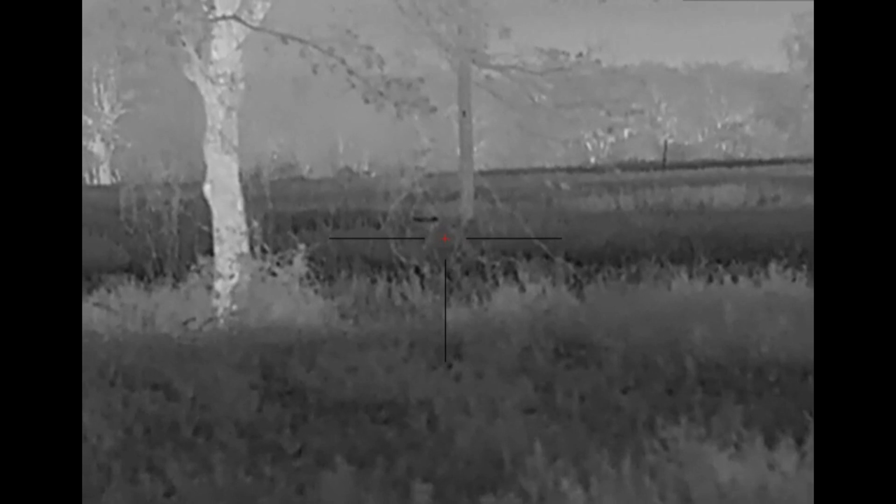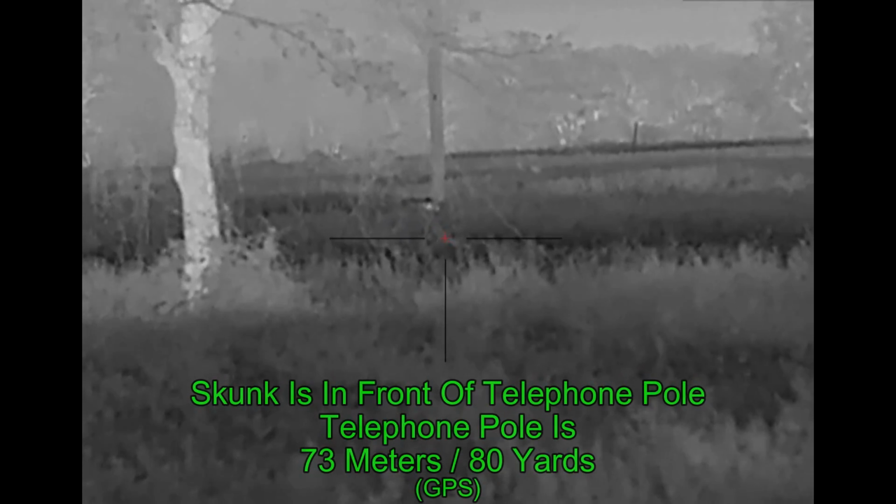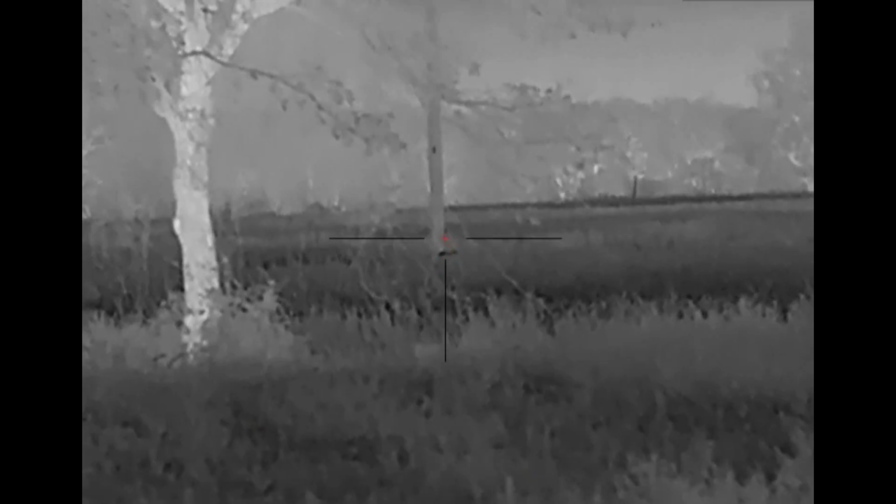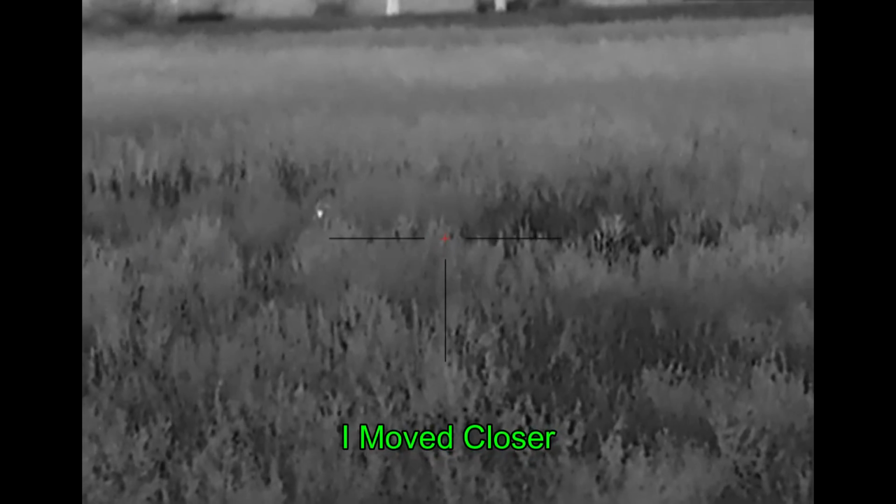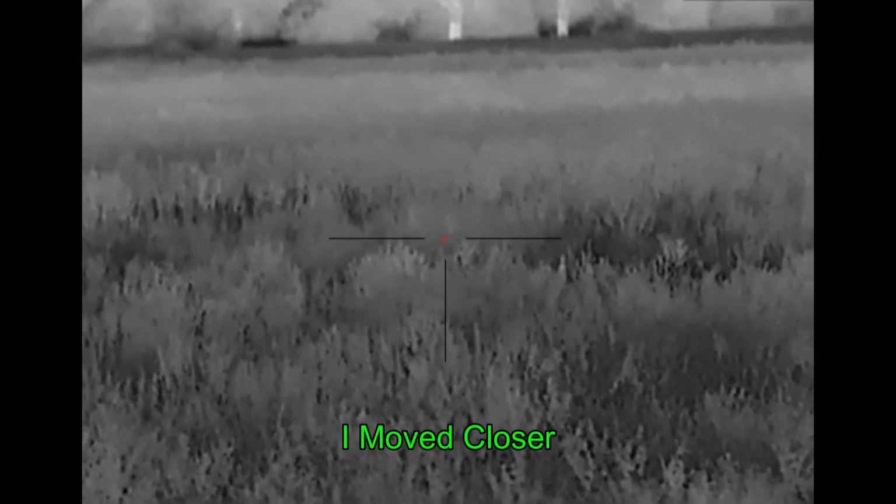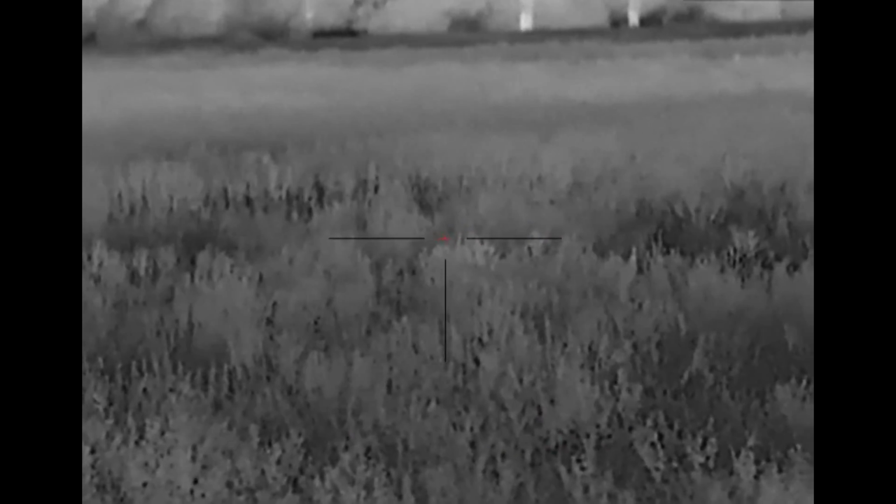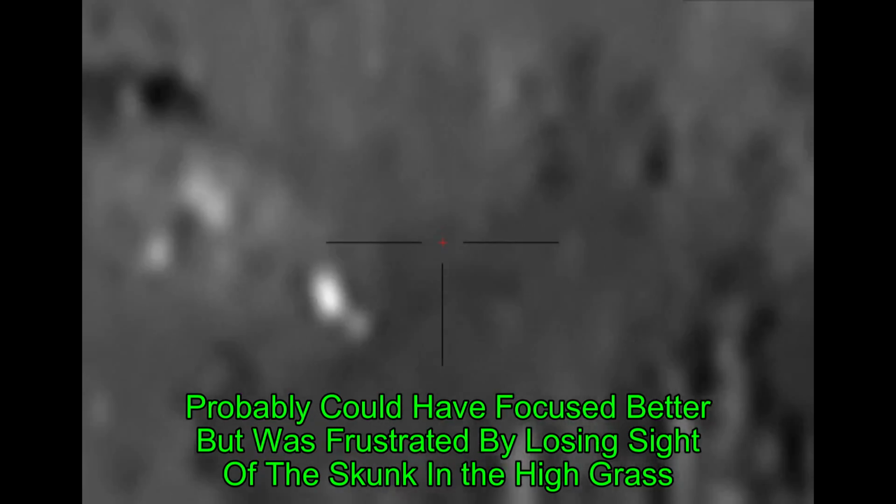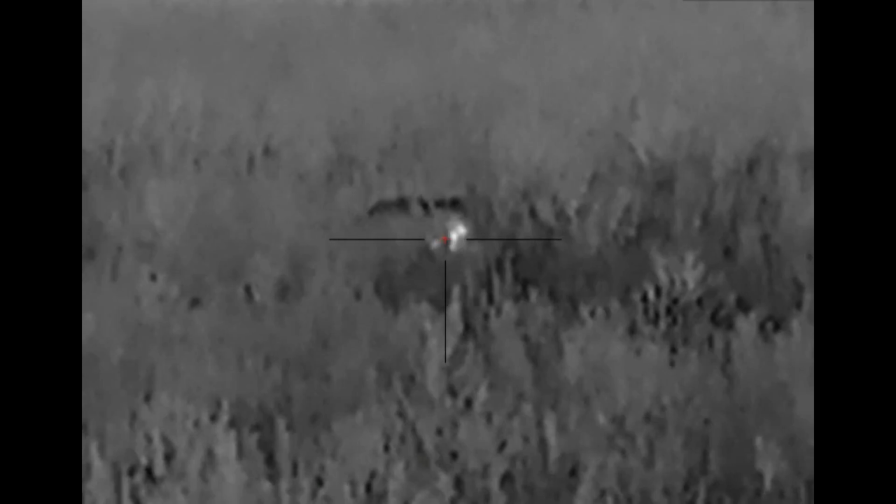I've got another skunk on the other side of the driveway from the last one. It's there at the telephone pole. Telephone pole's at about 80 yards. Here I've moved closer. Again, the vegetation's getting in the way. The skunk has its fur fluffed up. There we are.